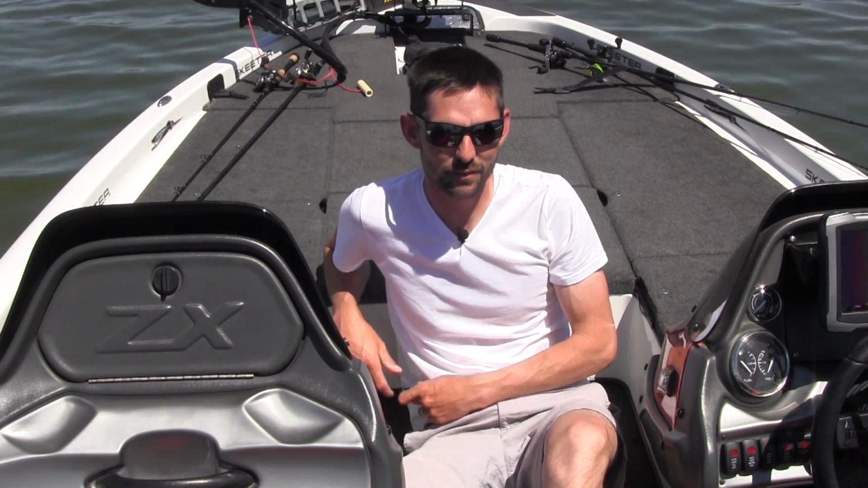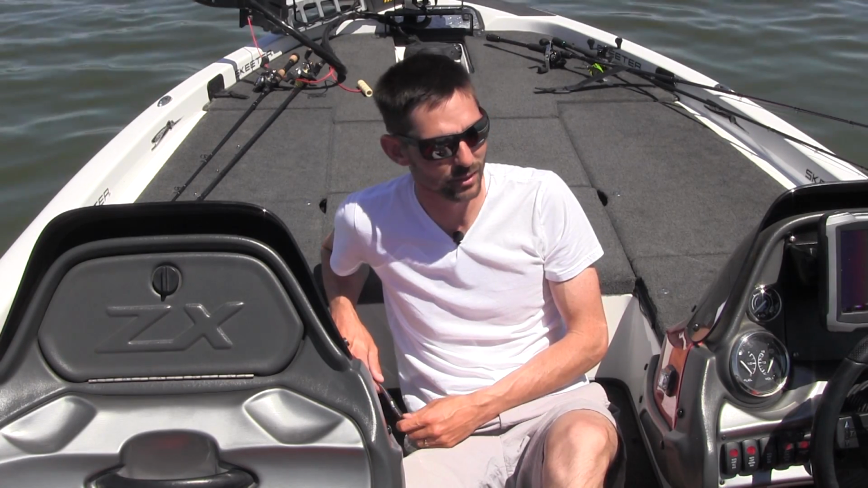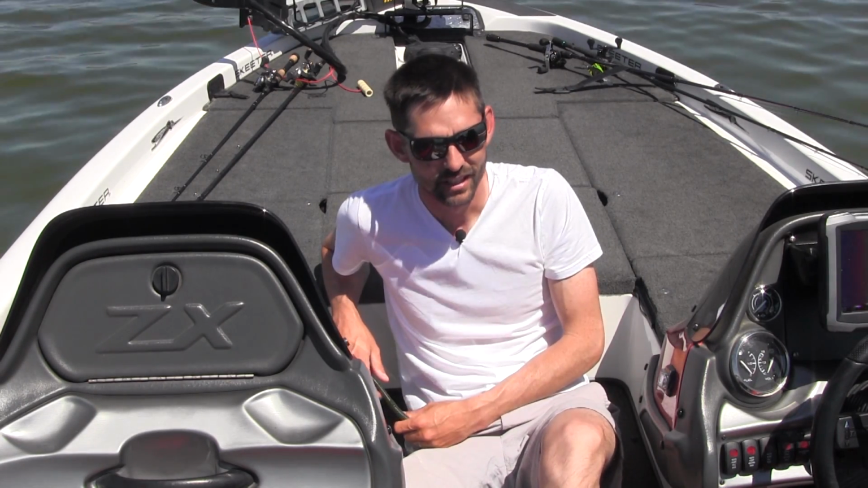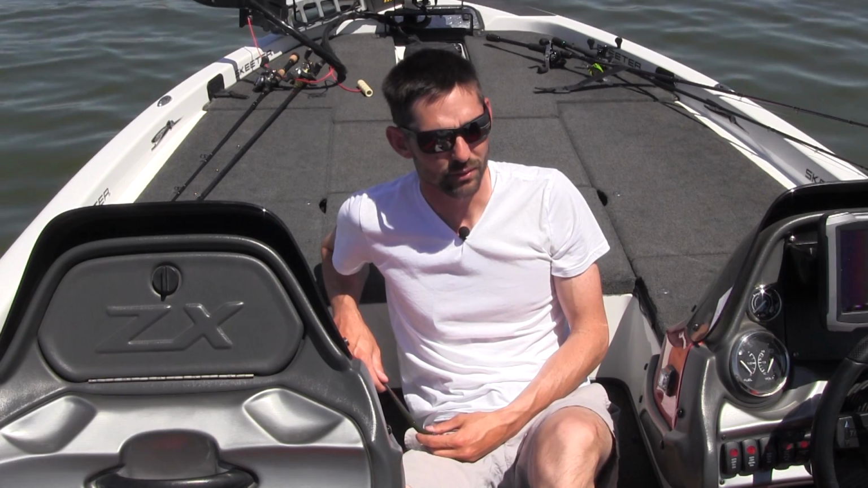All right, guys, so that's how I fish largemouth post-spawn. The water temps are climbing. They're about 80 degrees. It's really, really hot every day. And while you may not catch a whole lot of fish out deep, I'll tell you what, the fish that you do catch are going to be really, really good quality.